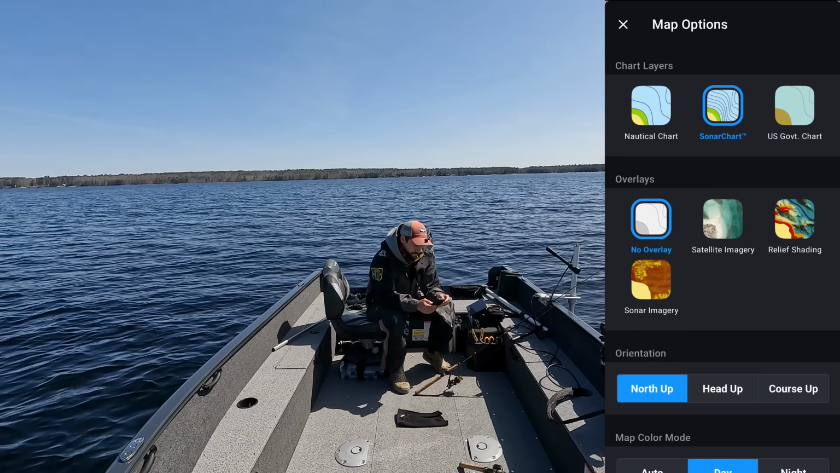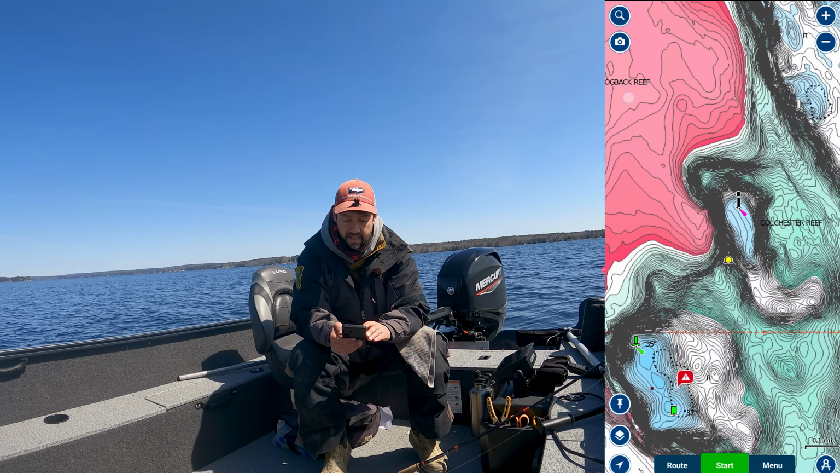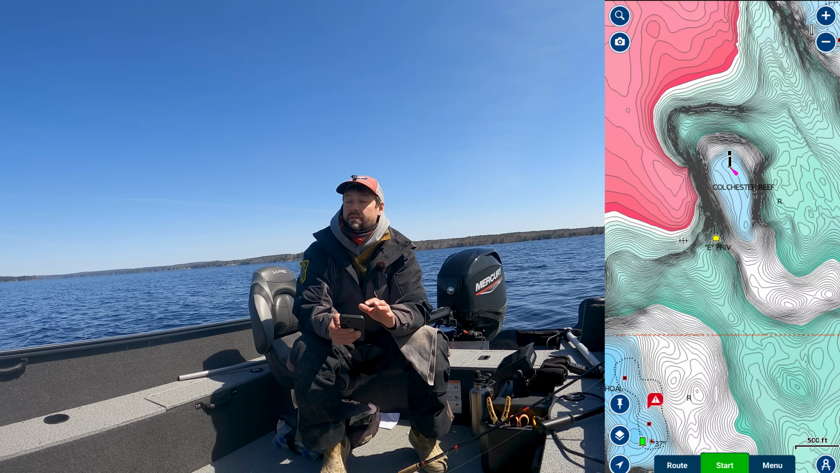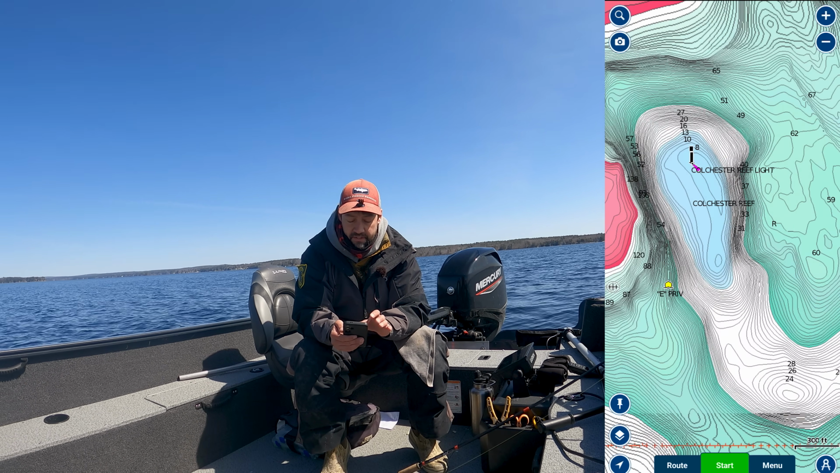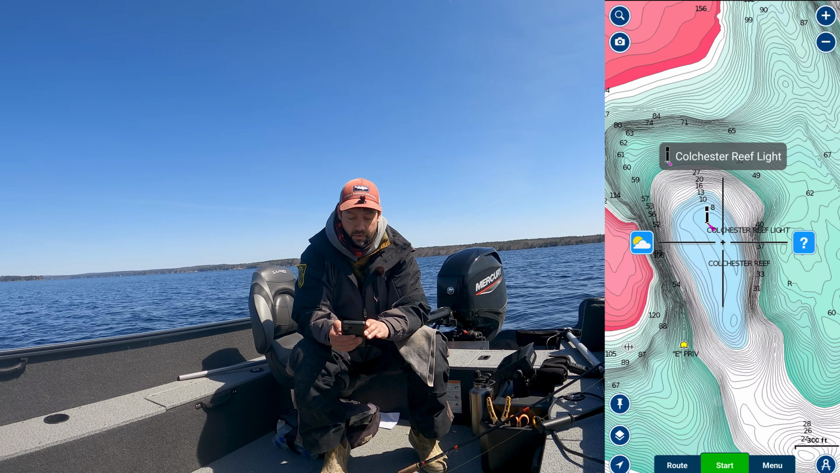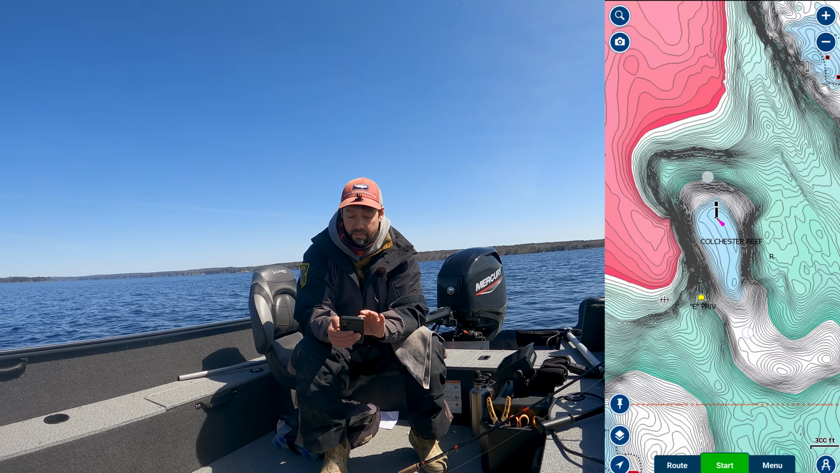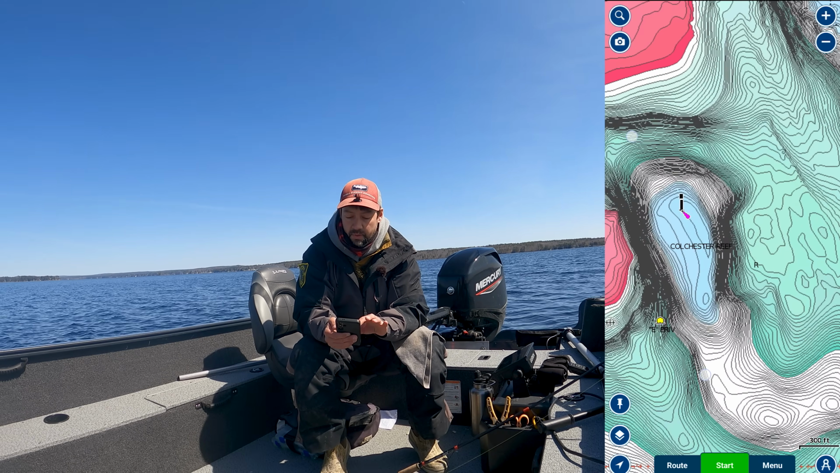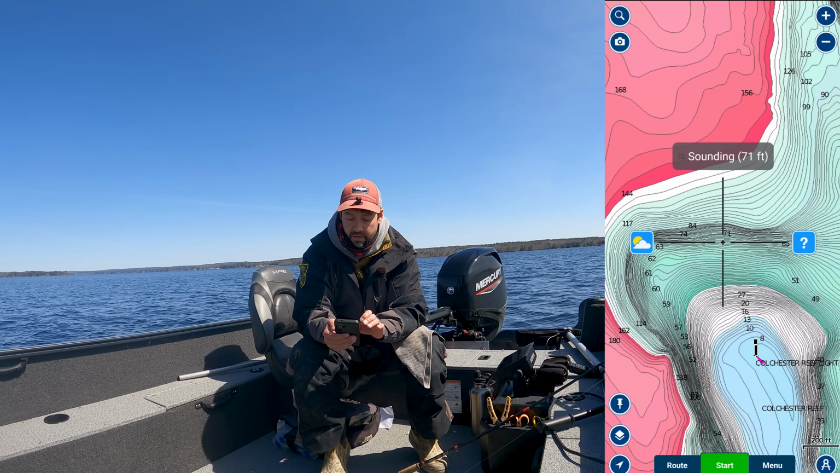And then we're gonna go back to our map and see, this is just Colchester Reef on Champlain, where we want to look for stuff to cast onto. So this is a nice Colchester Reef. Colchester Reef Light is a really good area. I've never actually fished it. I've heard about it. This would be all casting area,